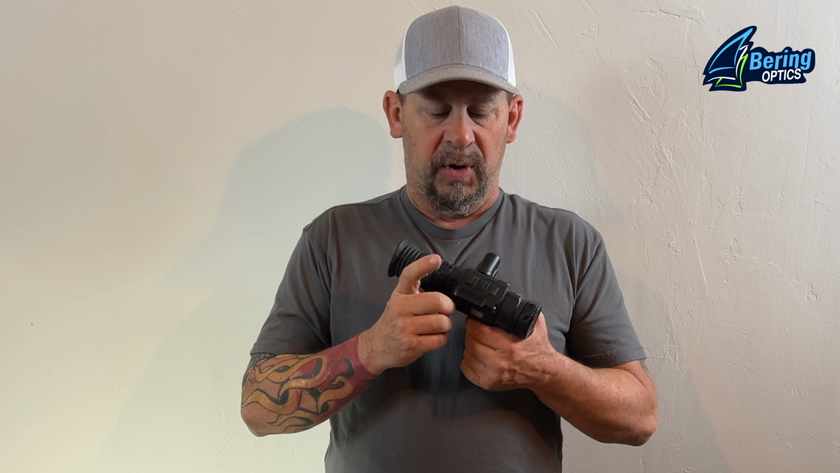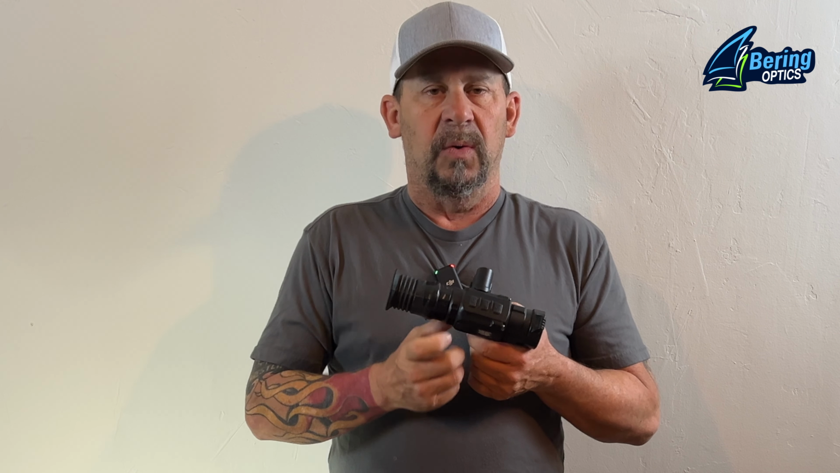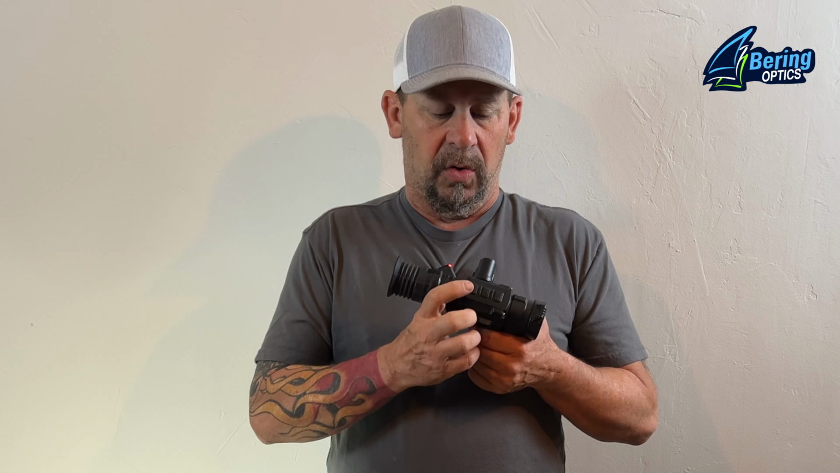If you want to take a picture internally in the scope, boom, you just click the back button. So the one closest to the eye cup, you're going to click that one time. If you want to internally record, you hold that down for a couple of seconds, you're going to get a red dot in the right hand corner of the screen with a timer that's going to indicate that you are indeed recording. Same thing, you would hold it until the red dot goes away to stop recording.